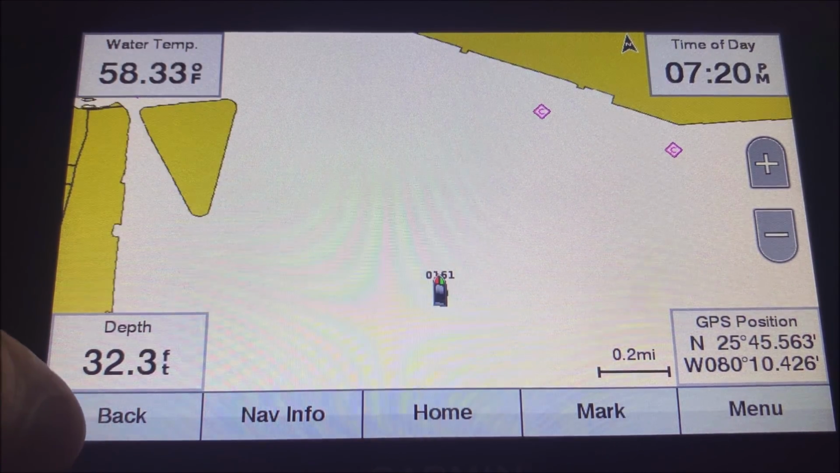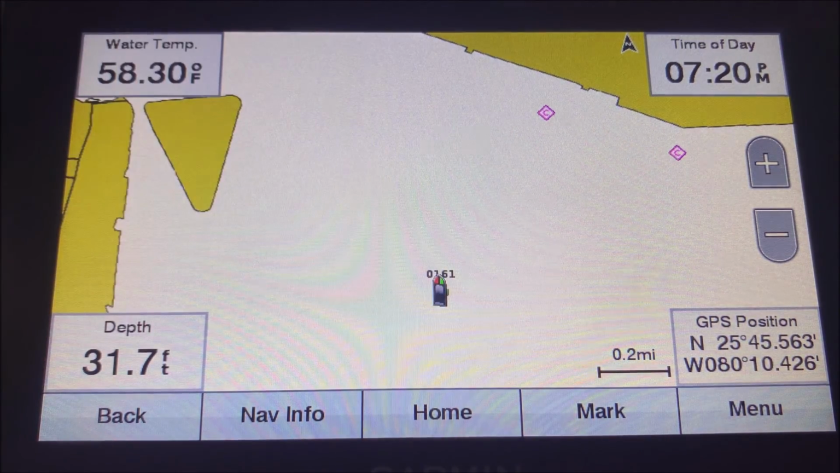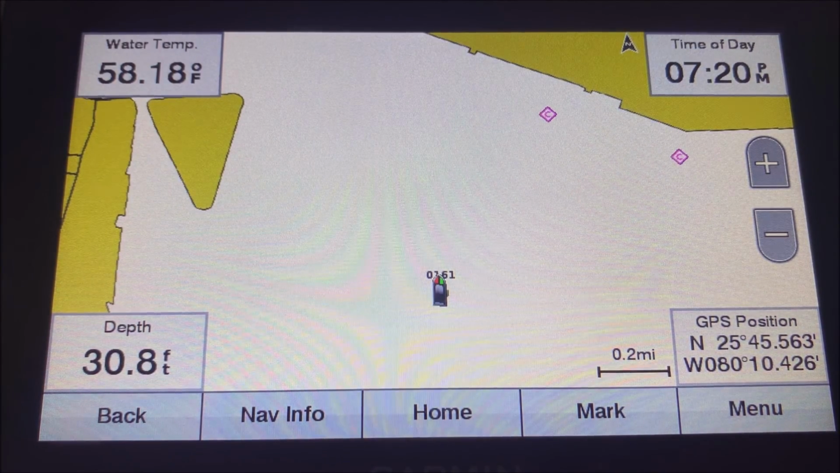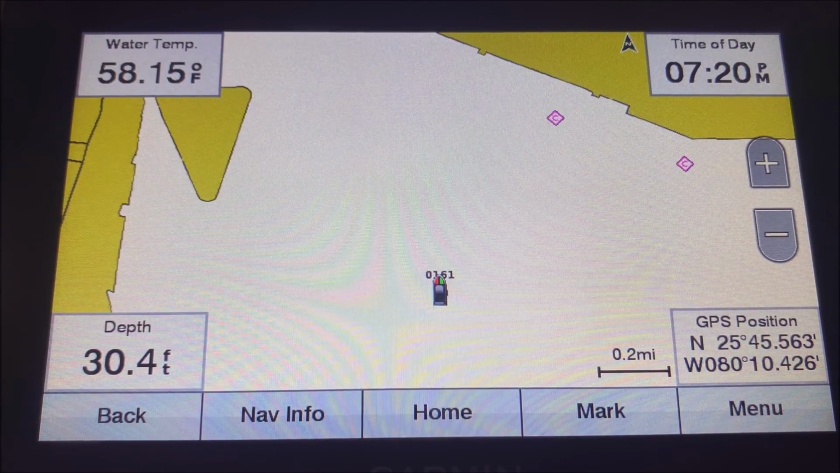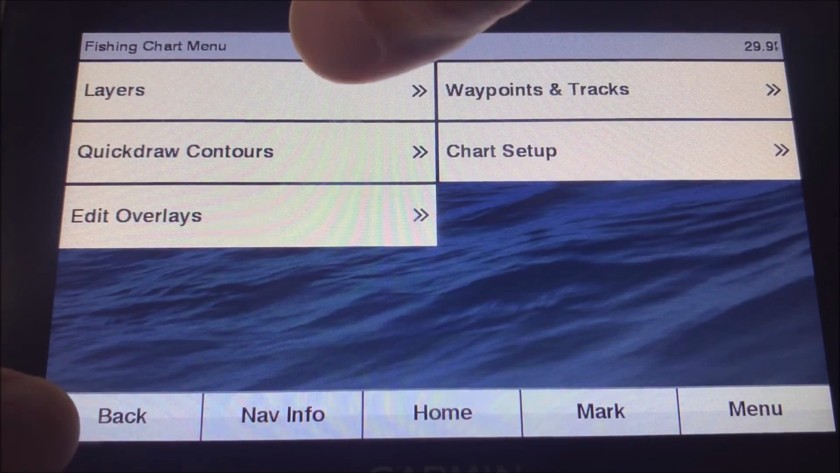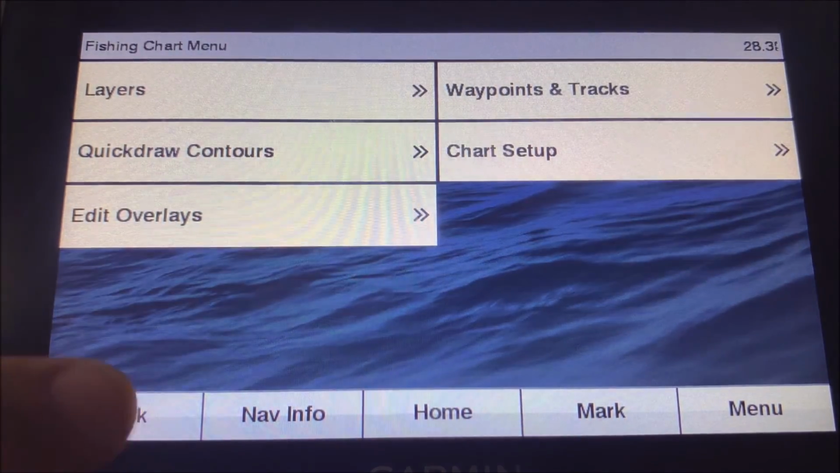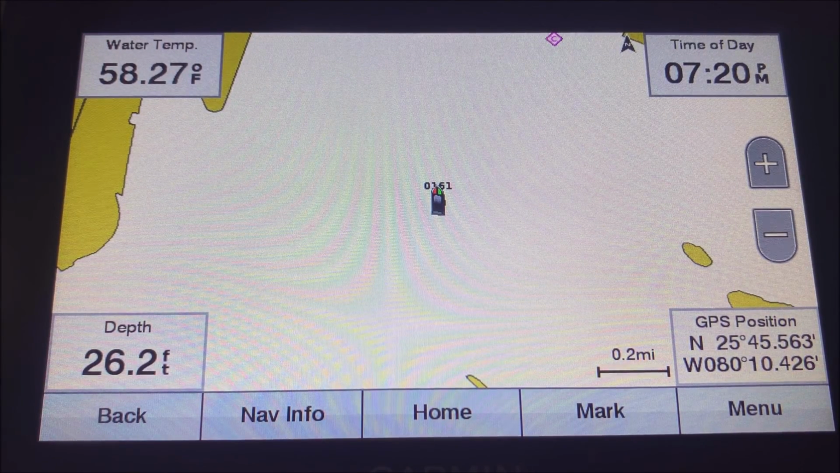I typically like to do that when I'm going down the lake. That way my boat is always facing up like this, and I'm not having to figure out whether to turn left or right if I'm coming down this way or something like that. One less thing to think about when you're flying down the lake. But when I get up on the front deck to fish a brush pile or something like that, I typically don't like the map moving around. And that's when I'll change it to that north up setting. All right, so that's a real useful feature, I think. So that's how to change the map orientation.